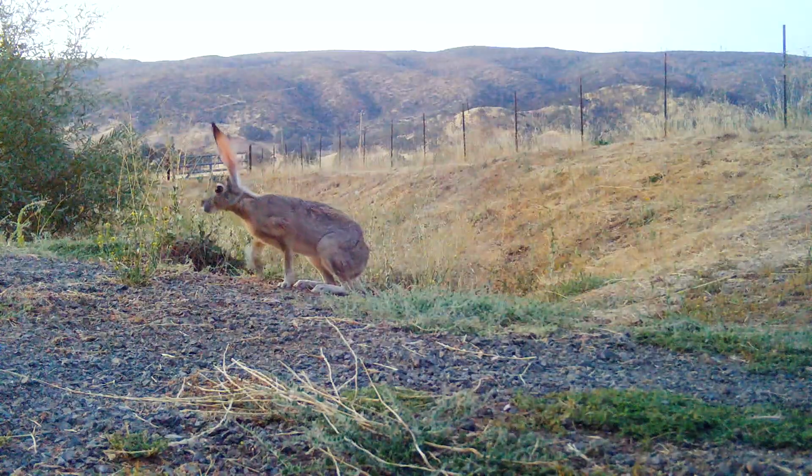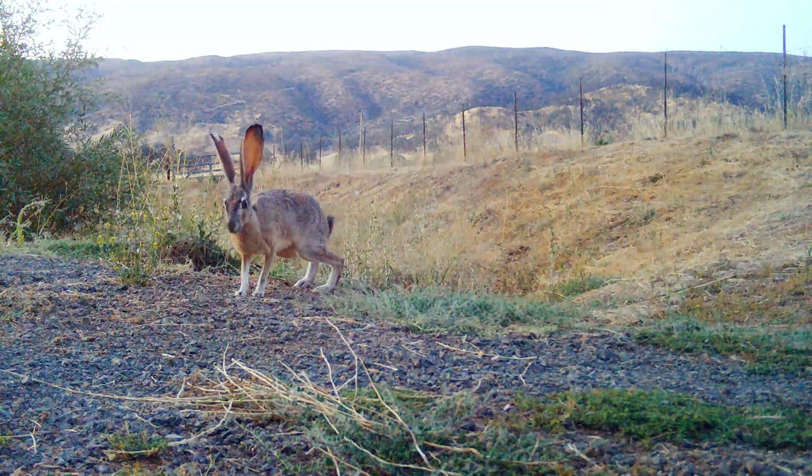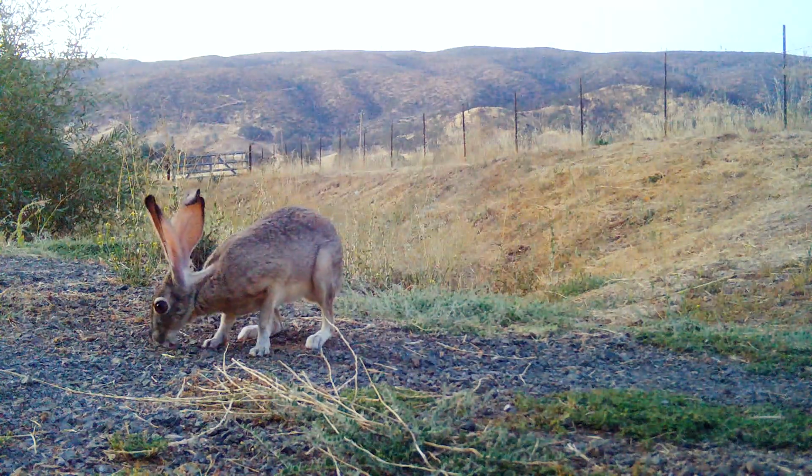Parts of California have experienced an outbreak of lethal rabbit hemorrhagic disease, including our region. For a time, the bloody virus was threatening to decimate the local lagomorph population, so seeing these individuals is an auspicious sign.